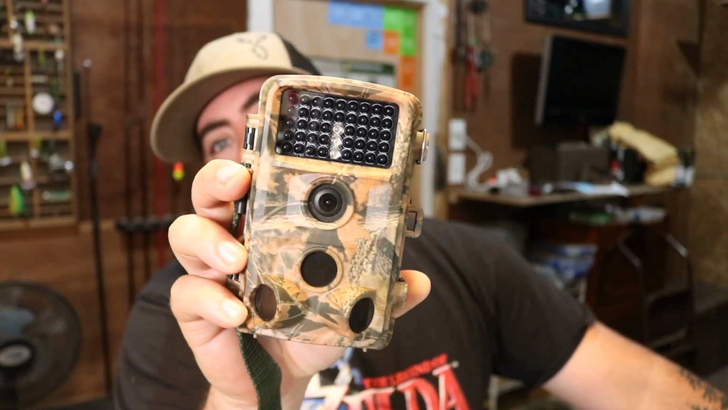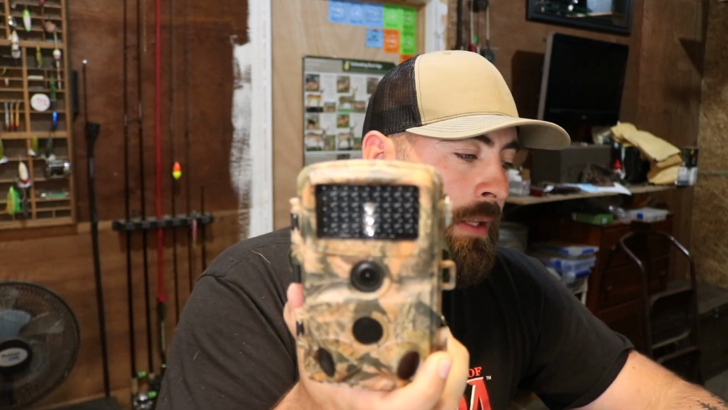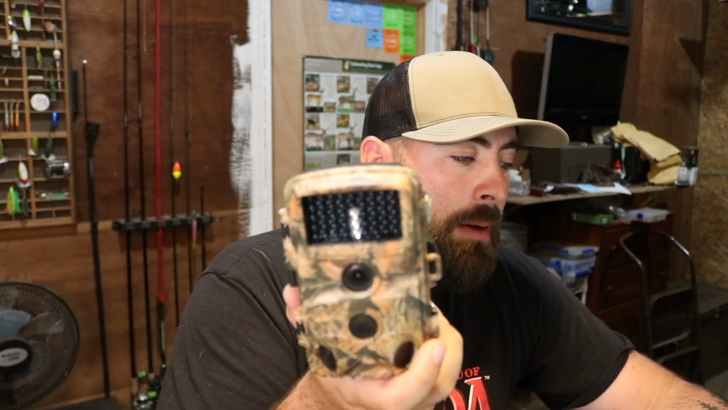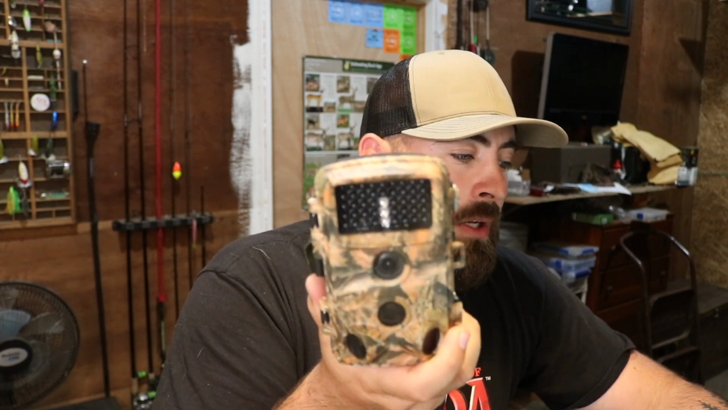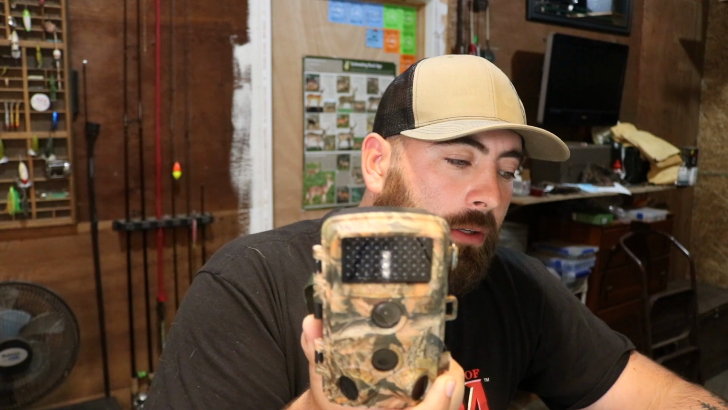It's just a beautiful camo pattern, just top notch. So in my notes for the Campark 120, the images are slightly cropped or zoomed in, good night range, grainy night imagery, good daylight quality photos, and a good trigger speed.